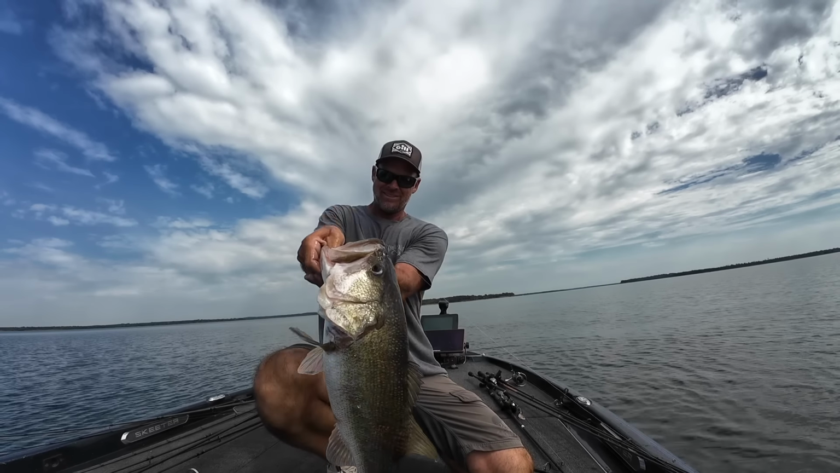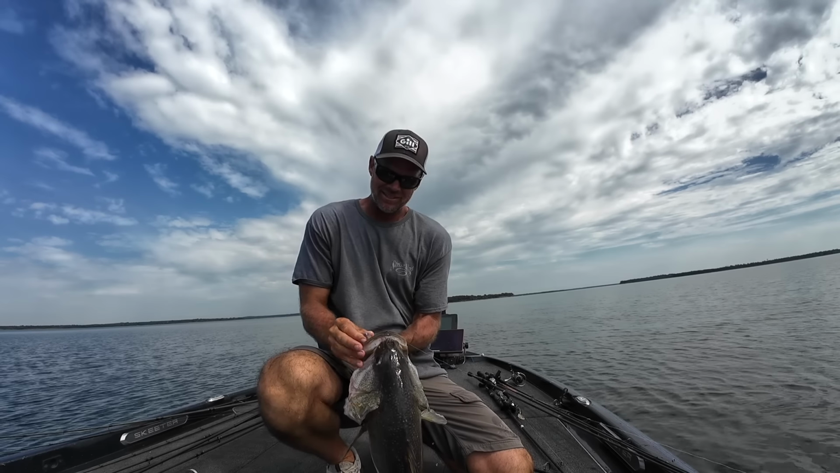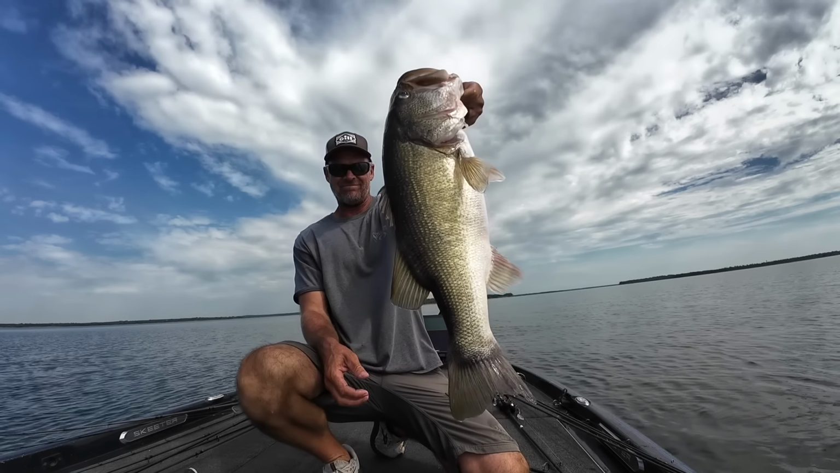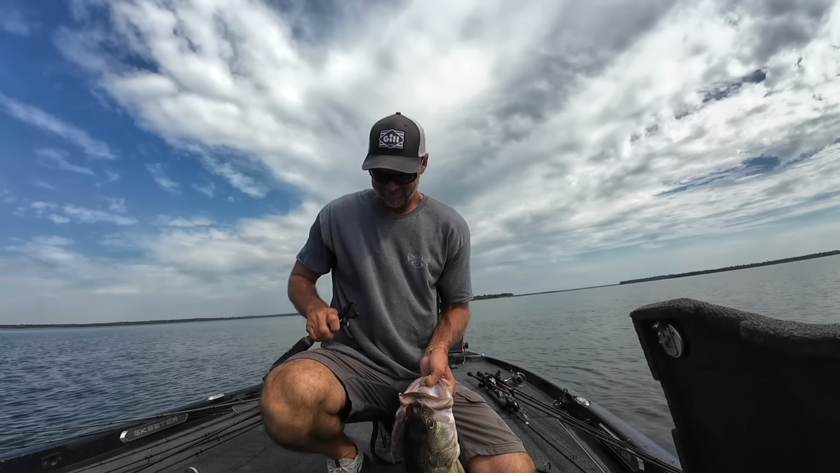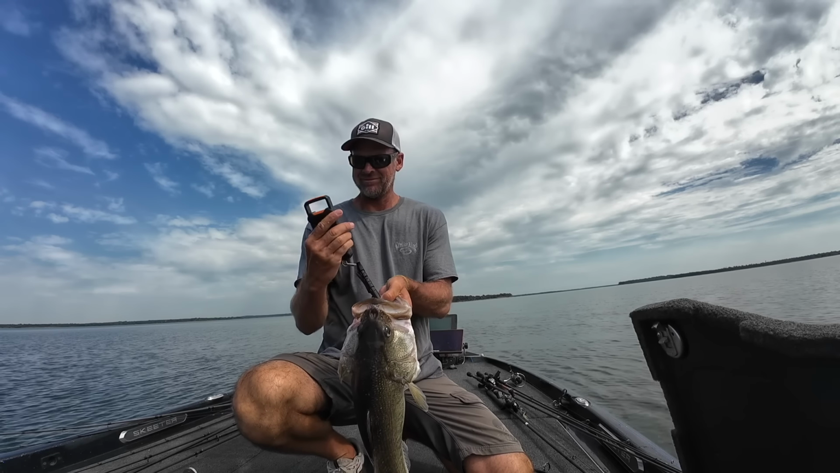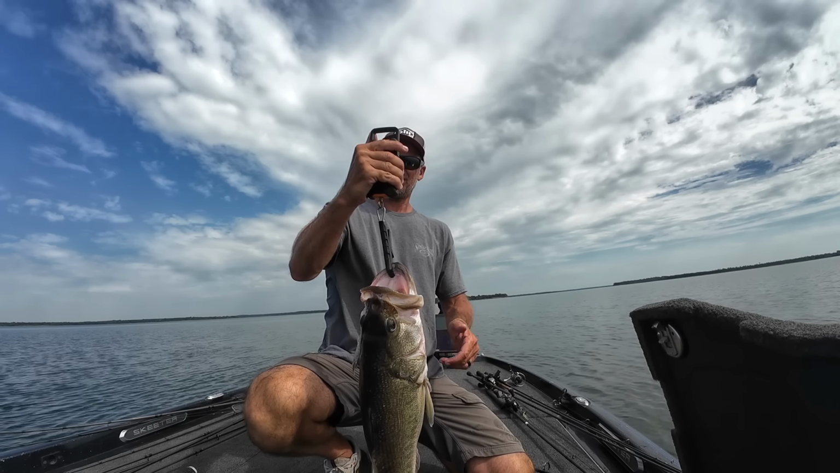Big one. I gotta get Shane to make me up a couple more. See how big this one goes. An 8-pounder.